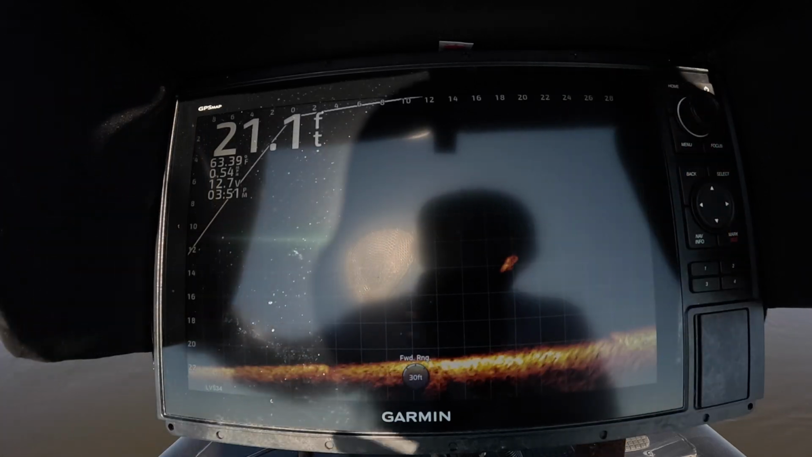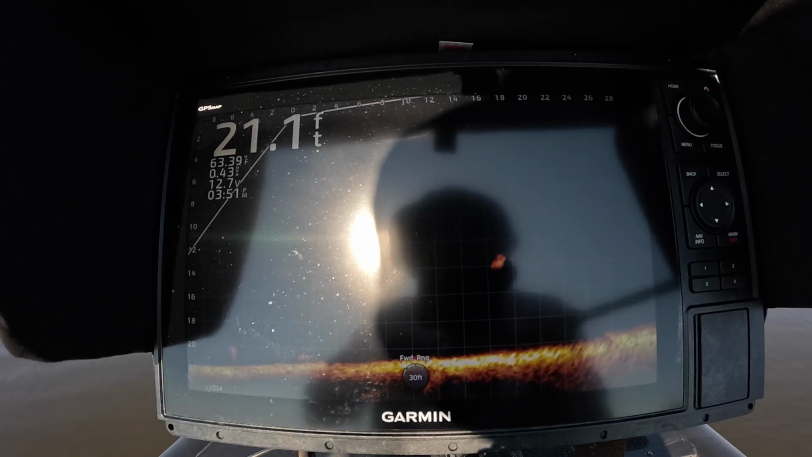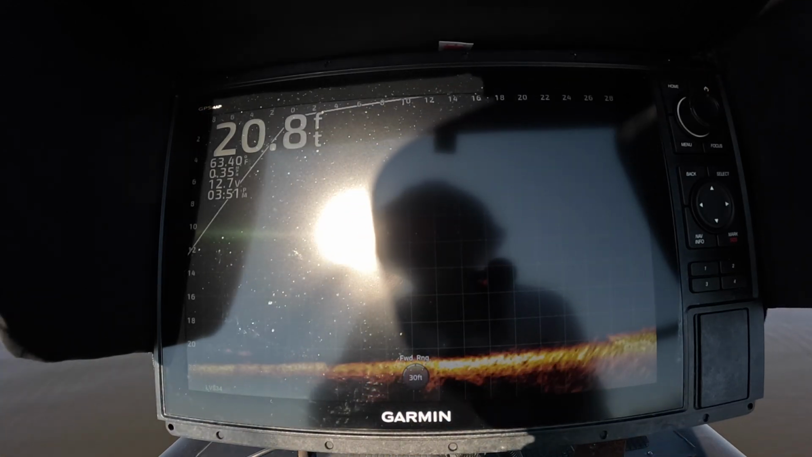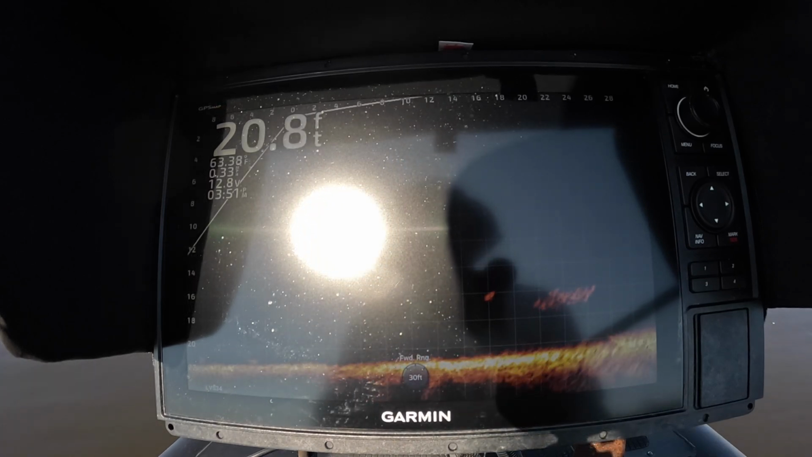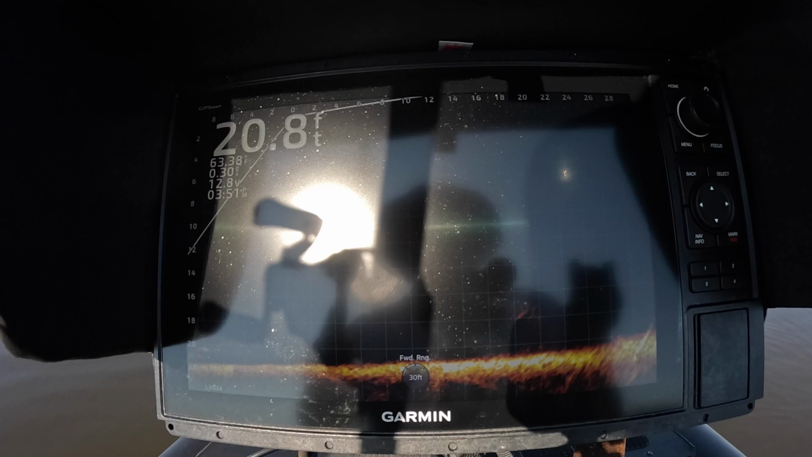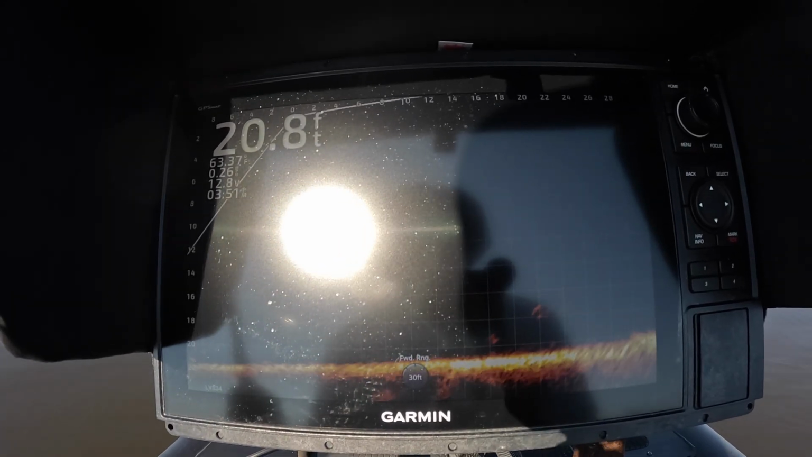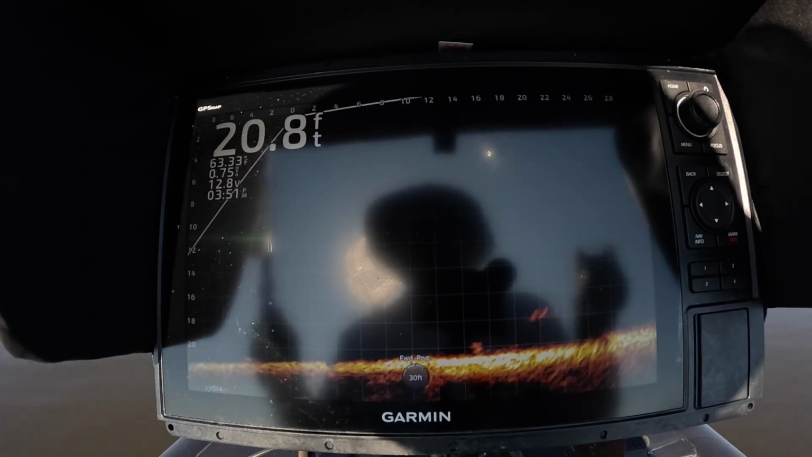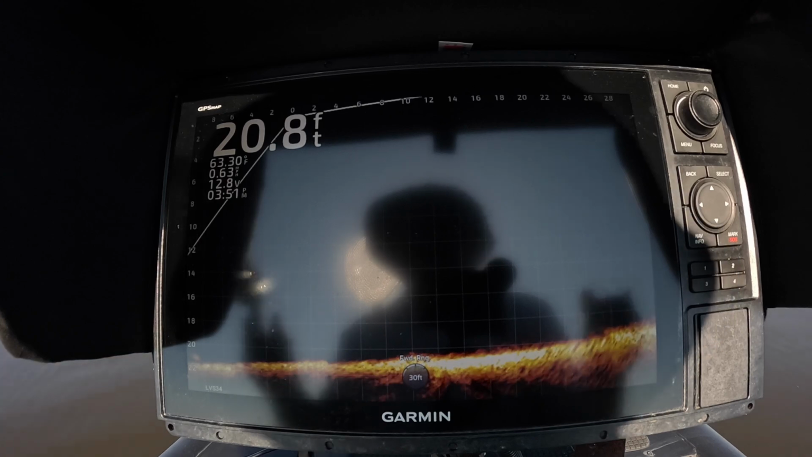Thinking that's not a crappie, that's some kind of bass. Ease it on him. I mean, that fish is going down there to the bottom. And went into the bottom.